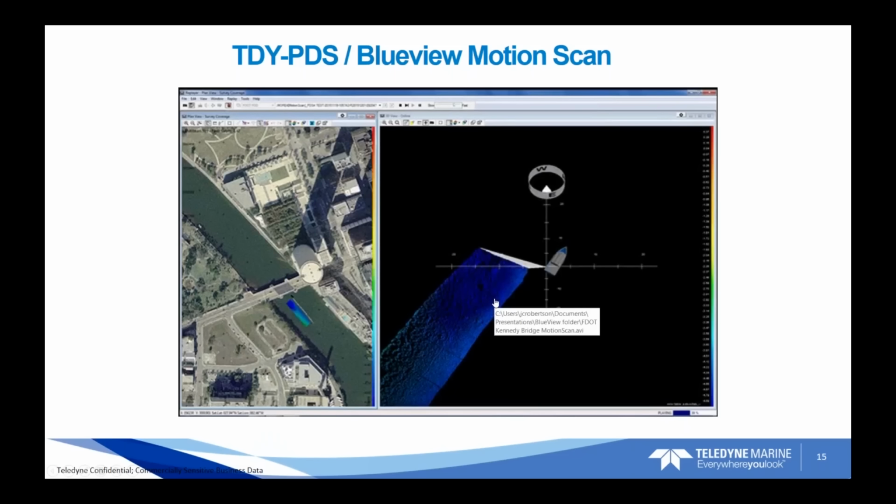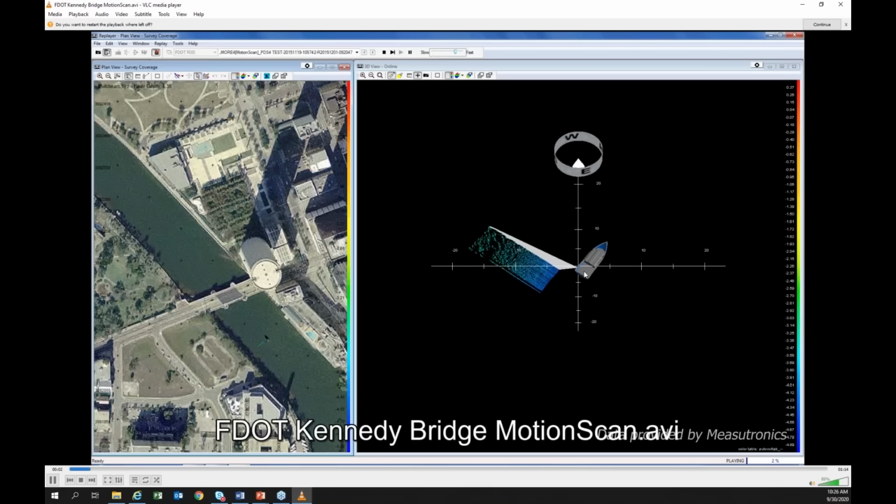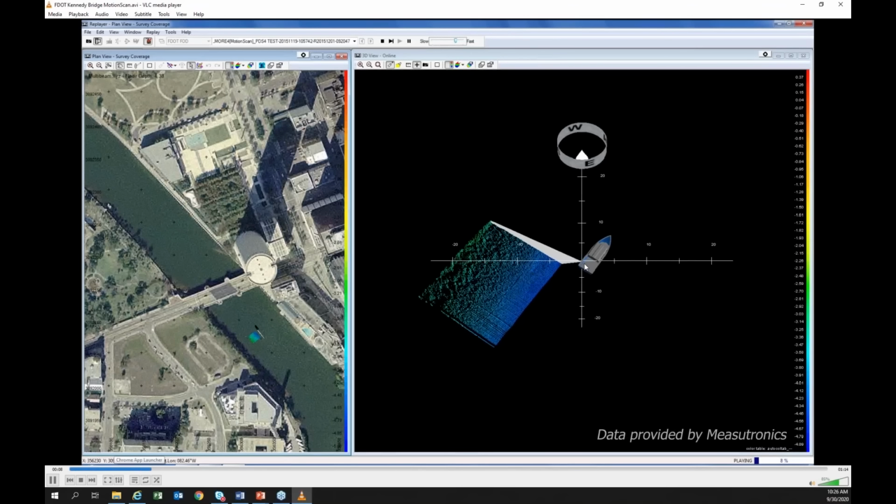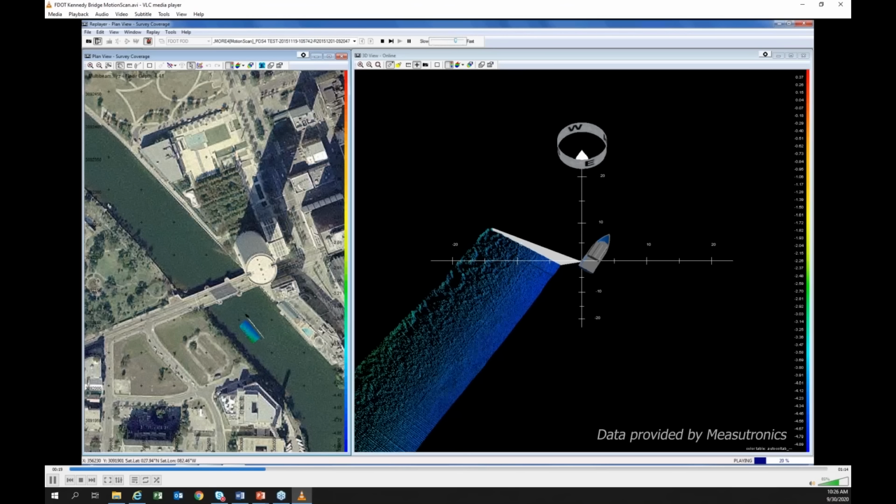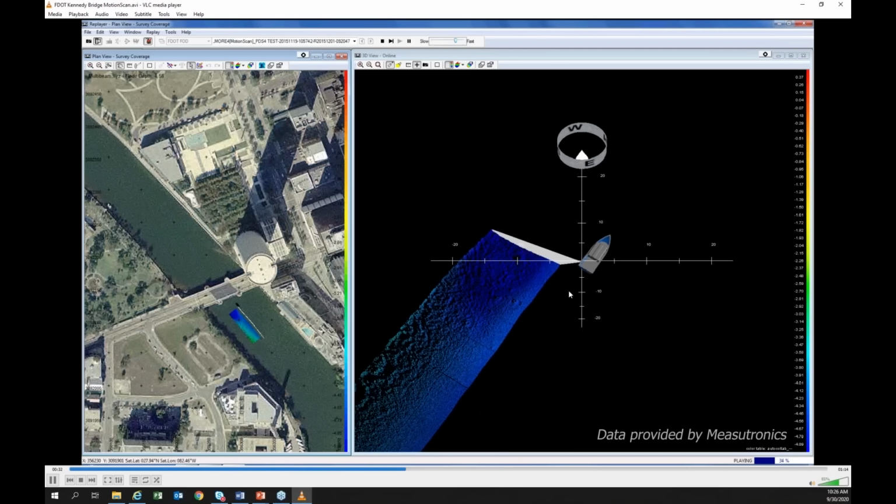So this is an example of what we would call the traditional multi-beam mode. If you just point the sonar out into the side of the vessel and use the vessel's movement and not the pan and tilt's movement to collect data, it gives you that added feature of collecting data this way as well. And this is a screen recording of the PDS software package. You have your aerial view on the left-hand side, and the right-hand side is your real-time 3D image display.